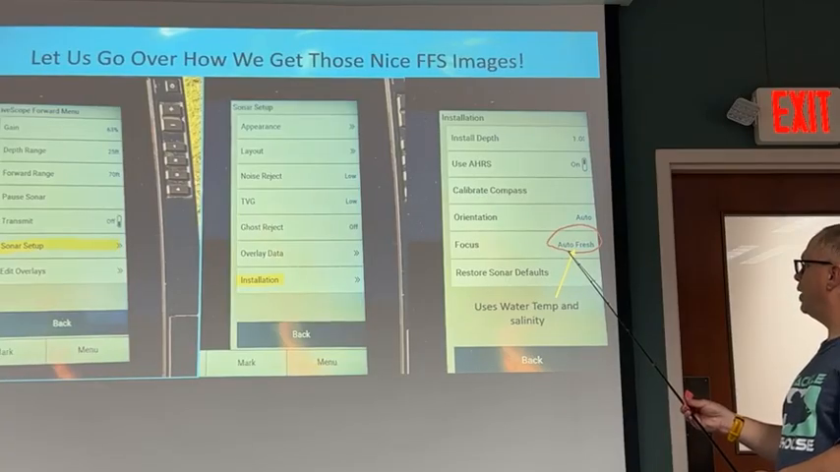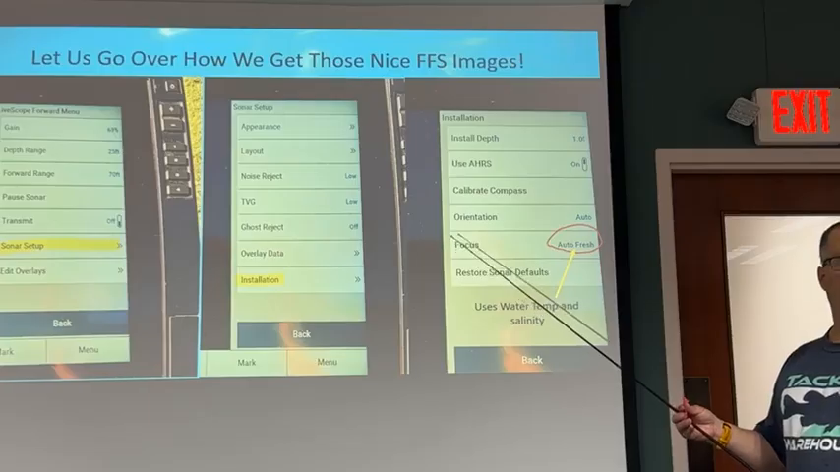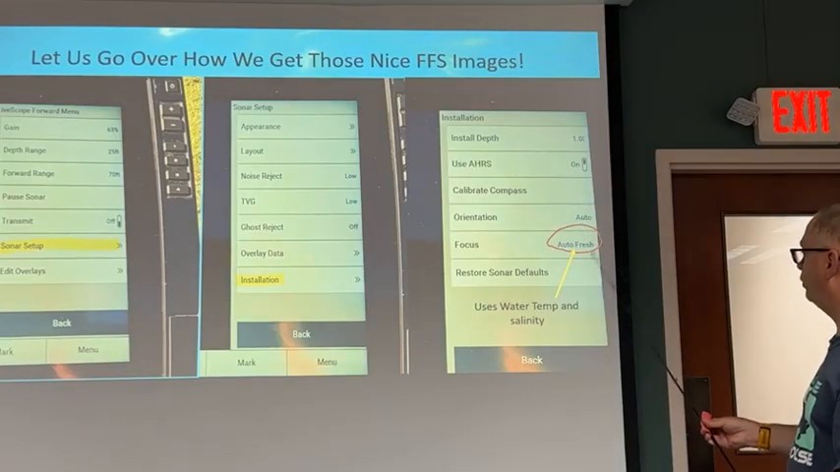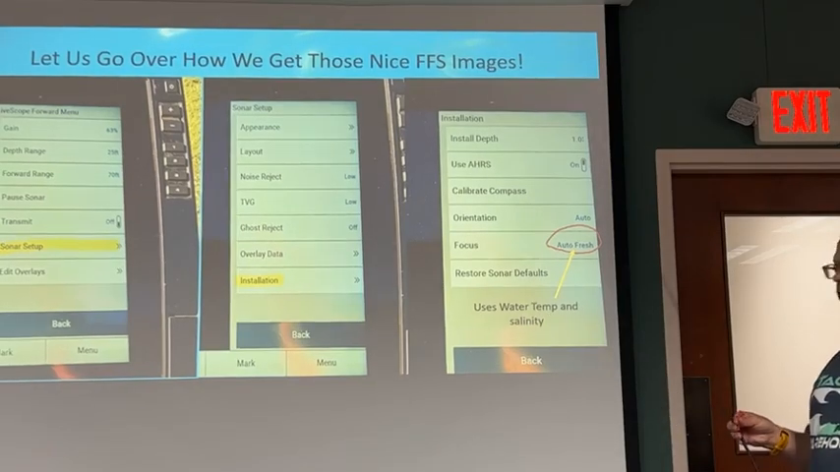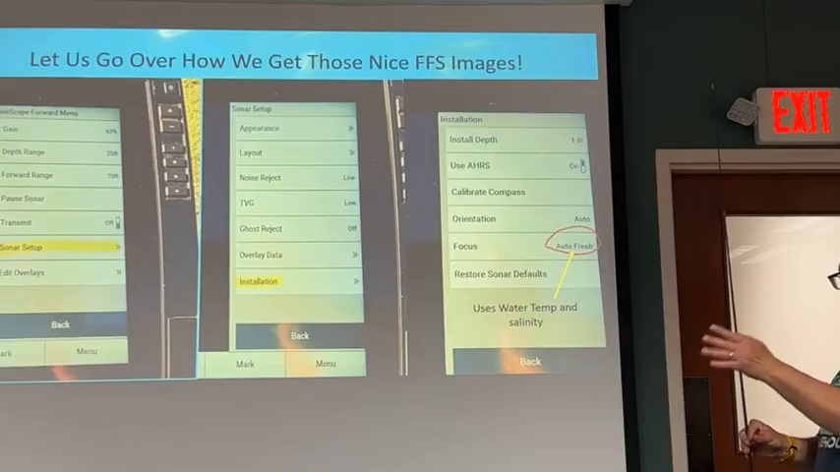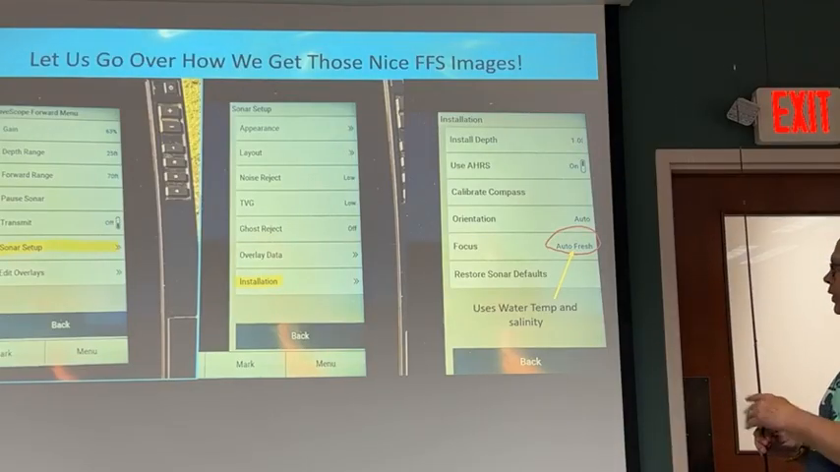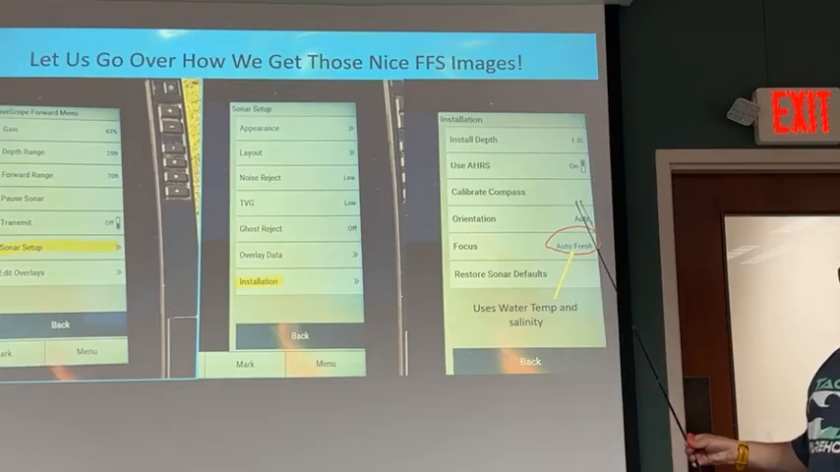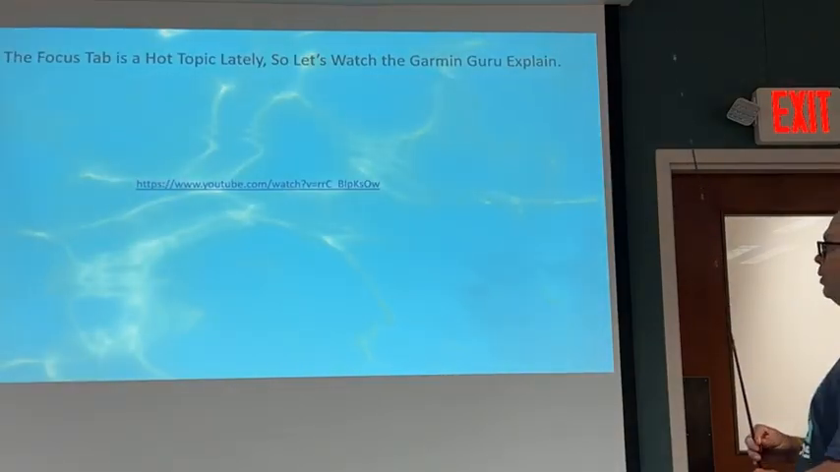So what this does is the computer, by putting on auto fresh or auto salt or manual, so if you're in salt water, you want to use auto salt. If you're in freshwater, auto fresh. They use the water temp and the salinity of the water to achieve that focus, the way those beams are oriented and the speed coming back. So in layman's terms, on Smith Mountain Lake, put it in auto fresh and forget about it, until you watch that video, then you can decide if you want to manually do it.